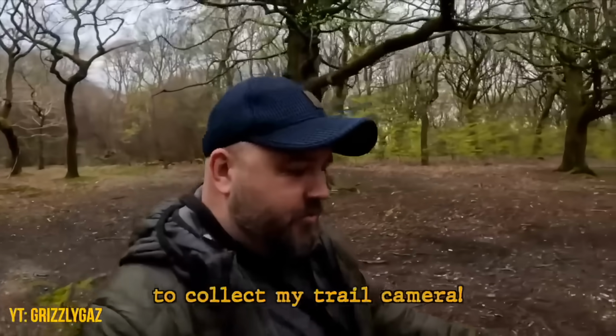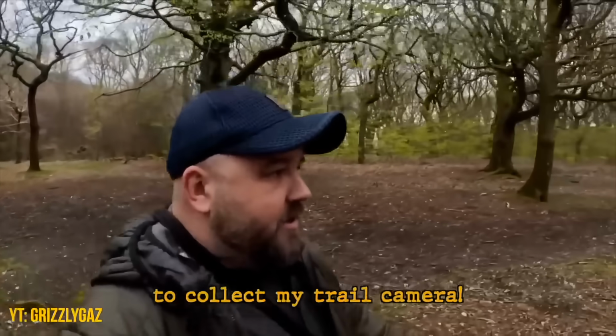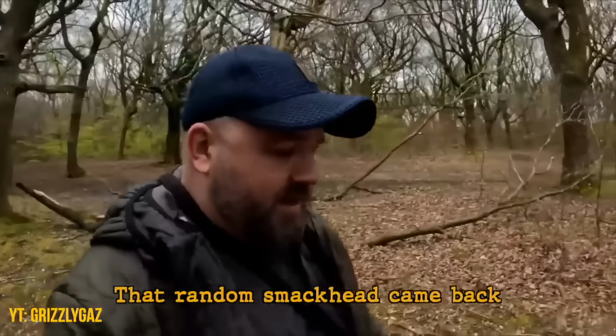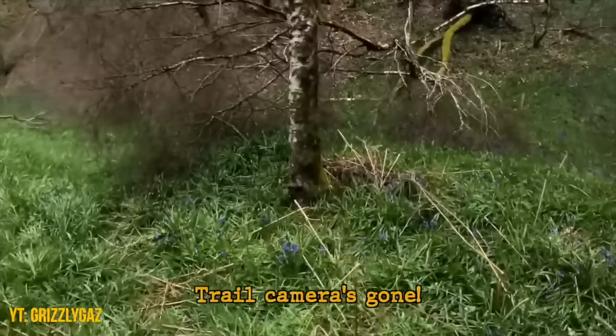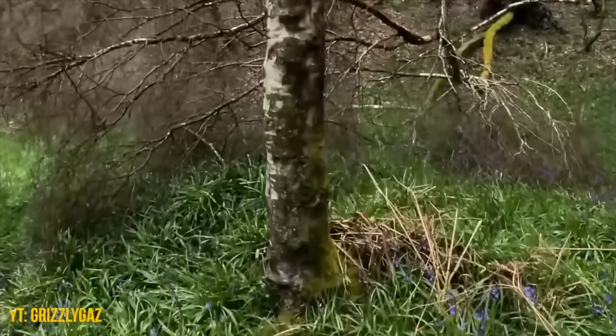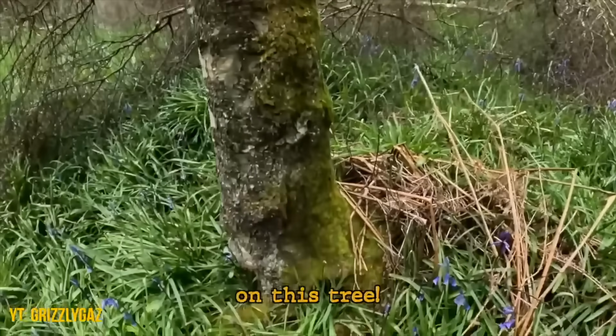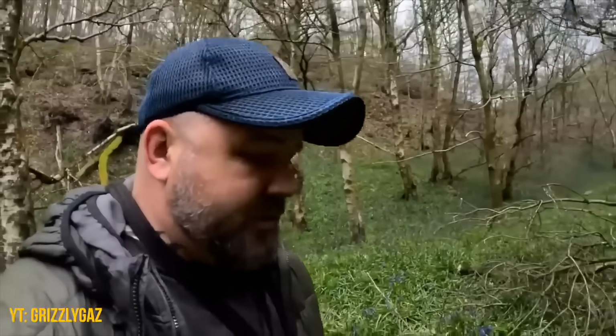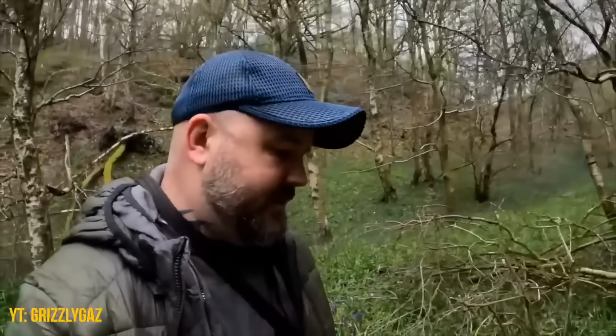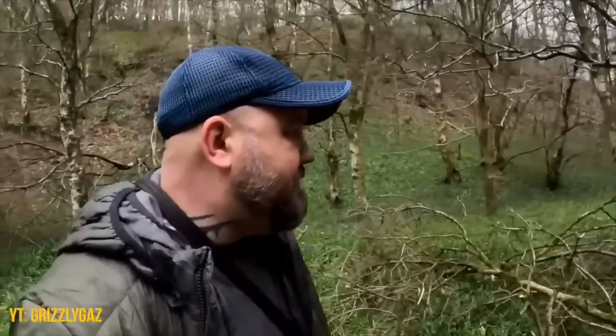The next morning, Gaz went back to check his trail camera, the one he'd mounted near the camp in case the stranger returned. I'm on my way back to the camp to collect my trail camera and see if that random smackhead came back during the night. But the camera itself was gone. Trail camera's gone. That's where it was, on this tree. So my gut instincts were right, weren't they, to leave.